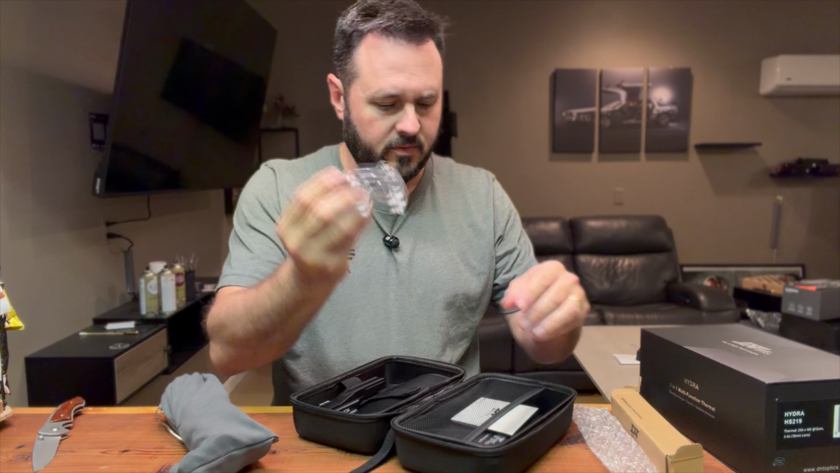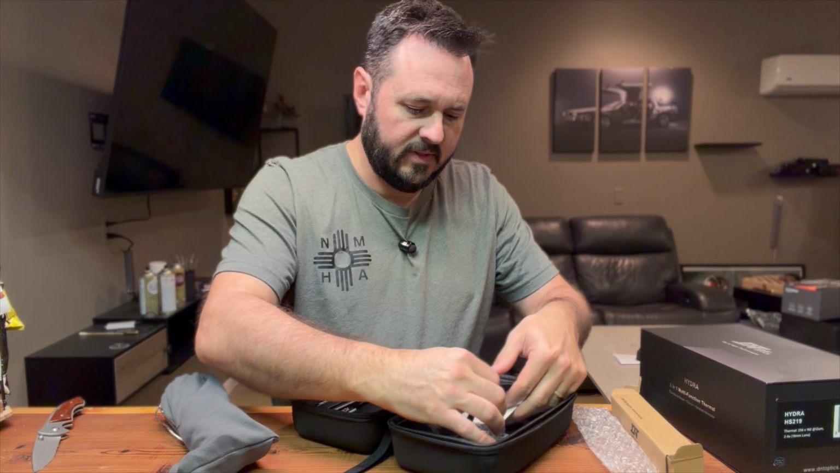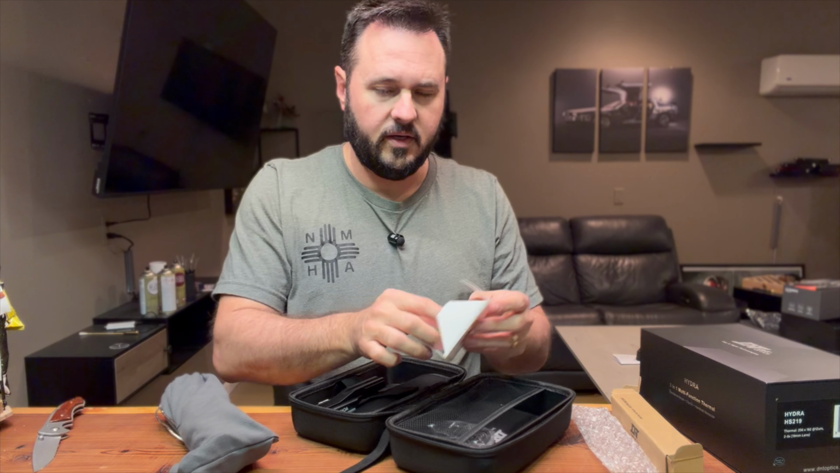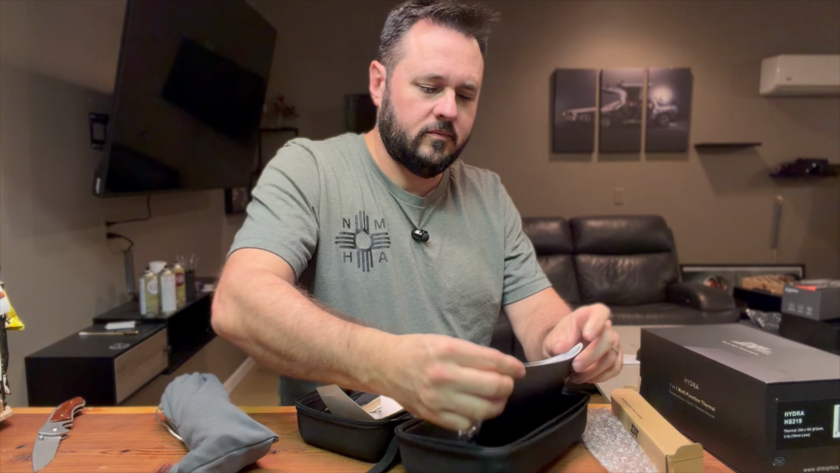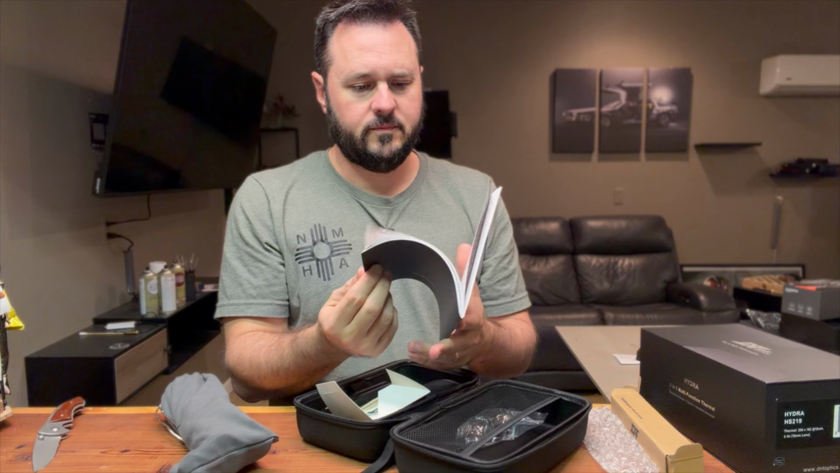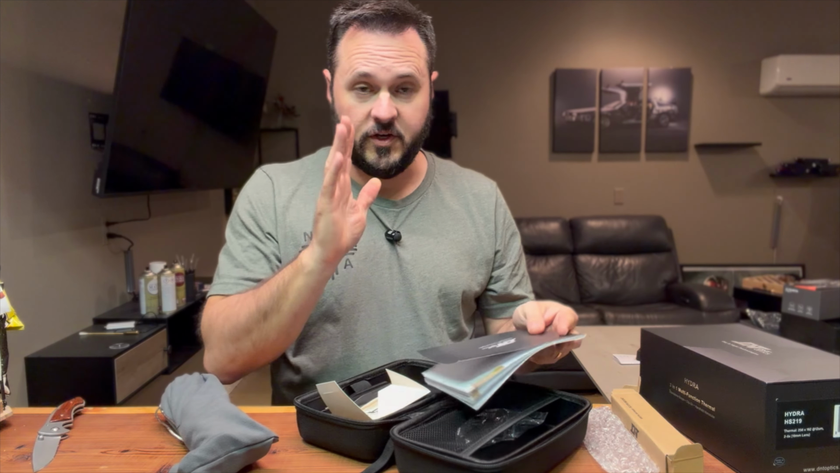So you got your USB to USB-C. This is going to be a cleaning cloth. We've got the instruction manual here. All right, finished reading that.